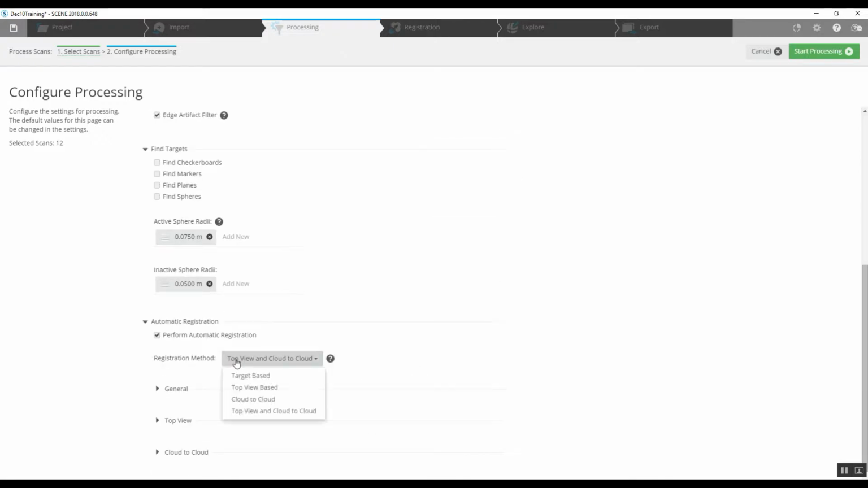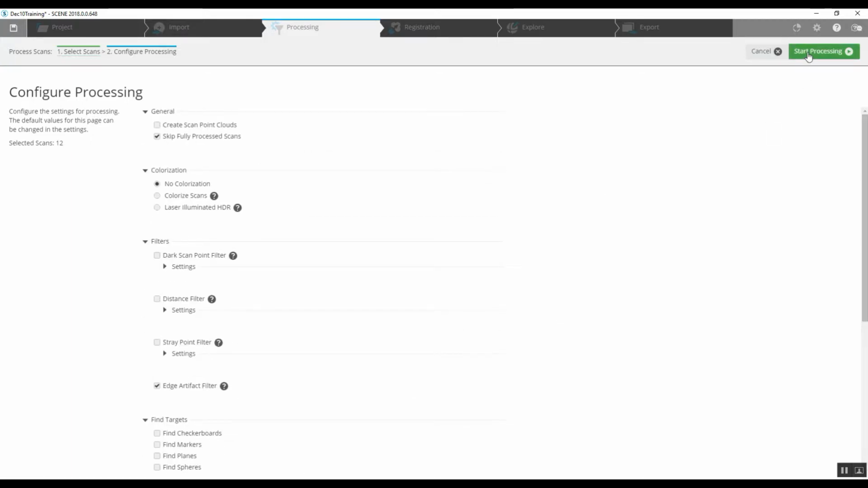If we used one of these checkerboard or sphere options, we would go to a target-based registration. But because we're going to see what will happen if we try to put this indoor project together without them, we're going to choose top view and cloud to cloud. There we can go ahead to the upper right hand corner to start pre-processing and begin letting the software put the scans together.